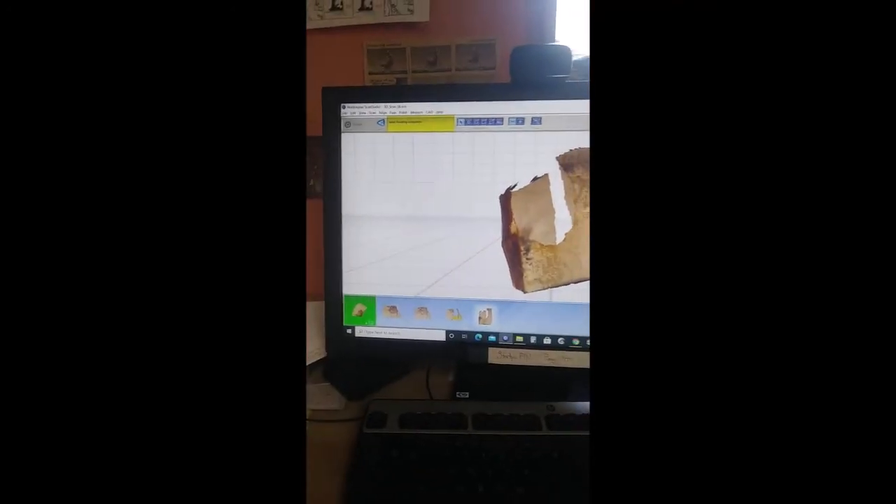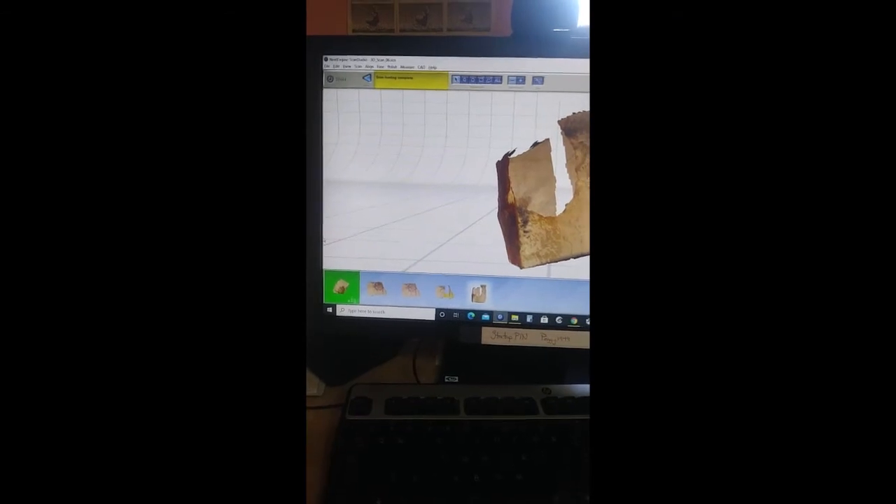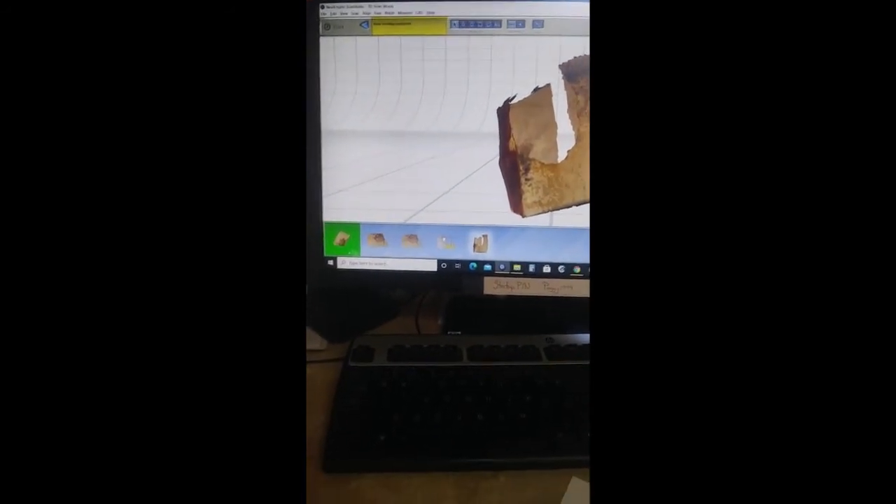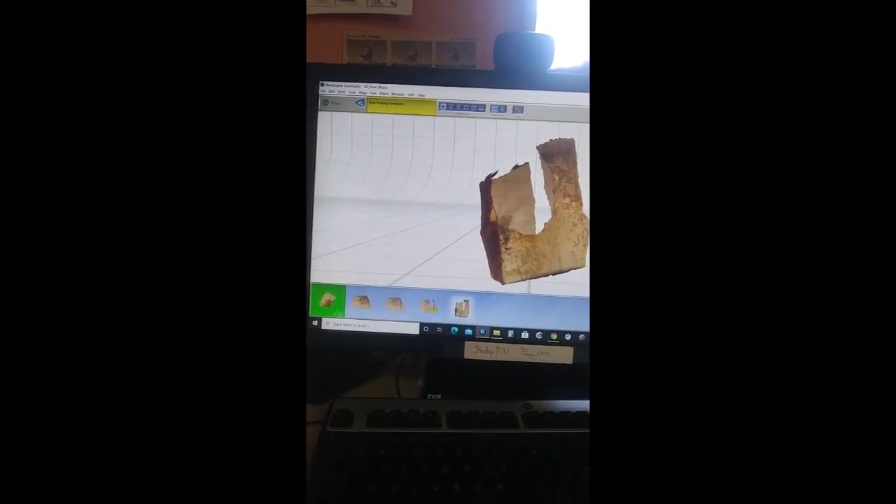Here we are back again, and I'm going to show you how to align scans. So we have these 5 scans. A, B, C are done at high resolution. D and E are done at low resolution and have the whole of the body.